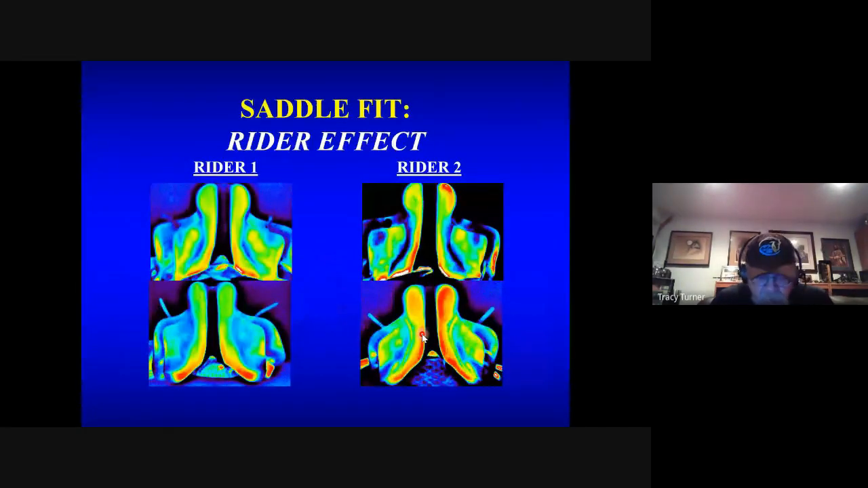Thermography can be used to look at other tack things. So here we're looking at some saddle fit. It can be really useful for saddle fit. But here's one I have found useful. I don't know if you, in your practice, have anybody that doesn't ride very well and complains about a lot of things. And it can be really difficult to tell the client that they don't ride very well or could use some extra help. And frankly, I found thermography to be a method.